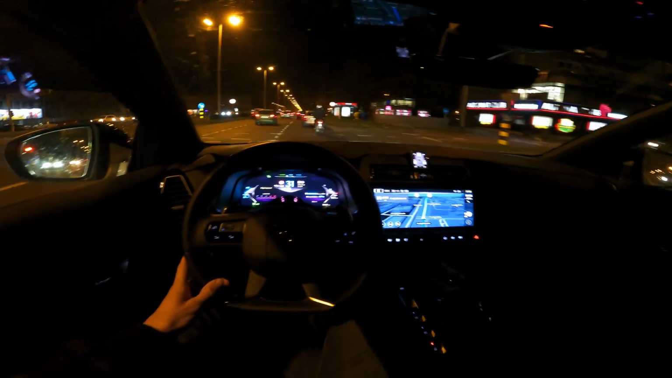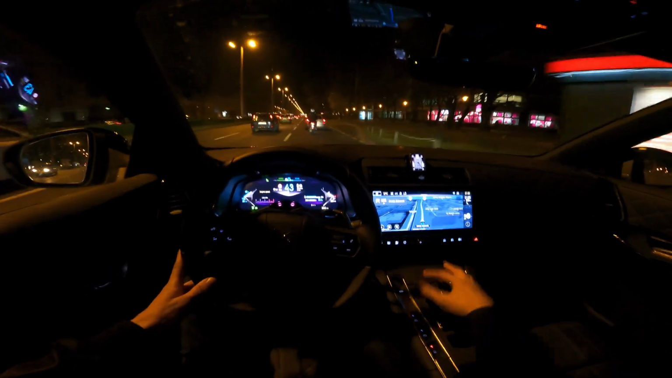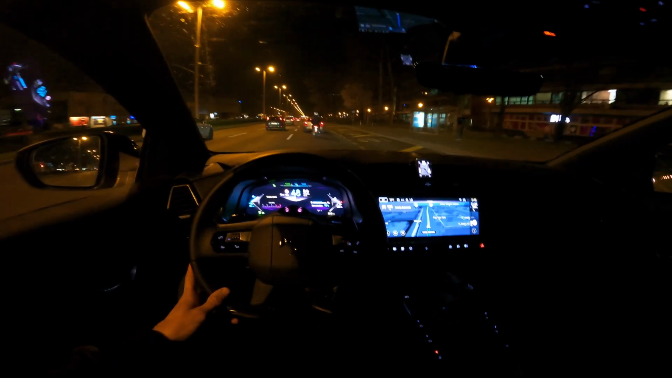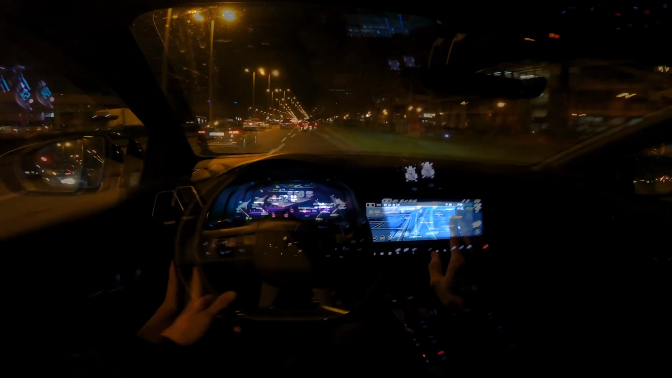That's what they call them these days in the press events. They call them thermic engines, not fossil, they don't say petrol. They just say it's a thermic engine. That's their general term.